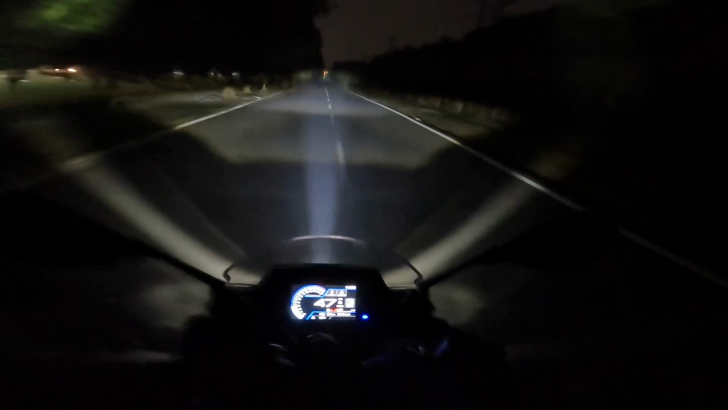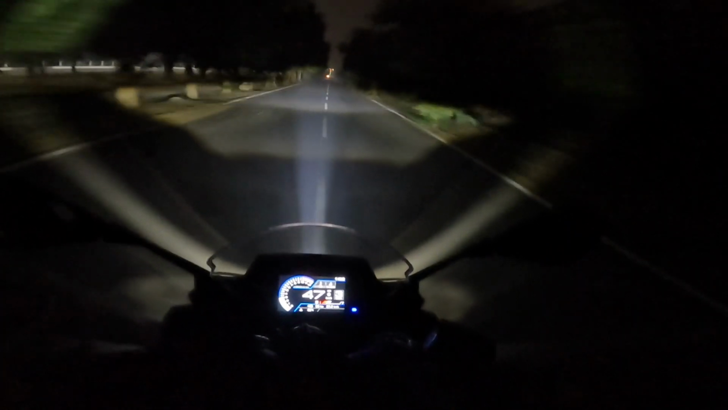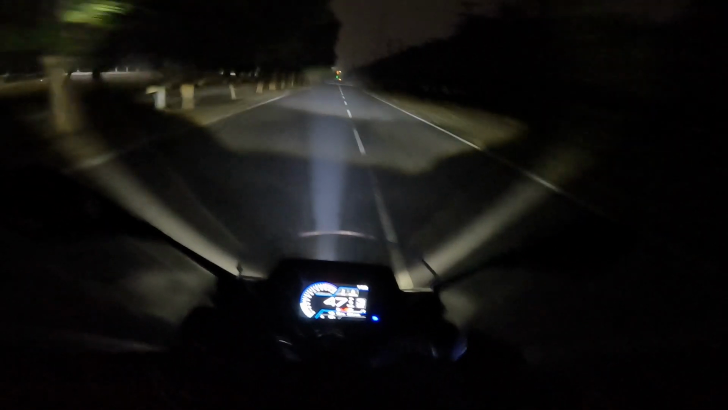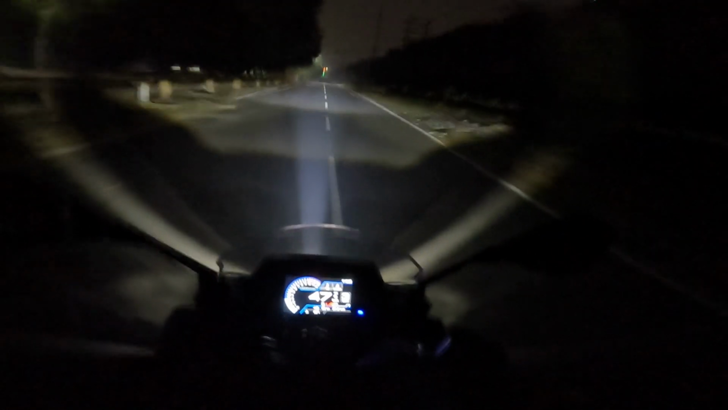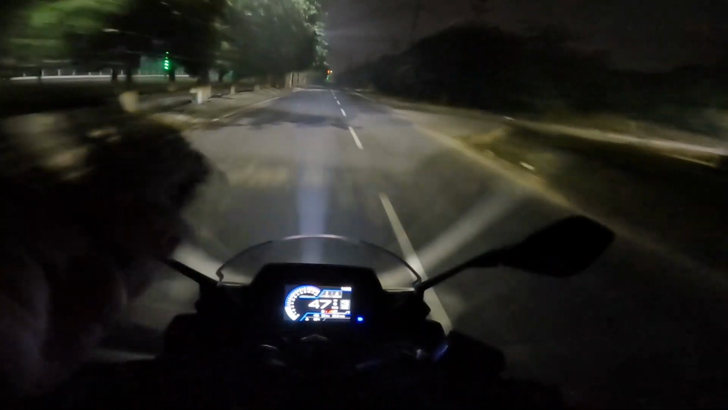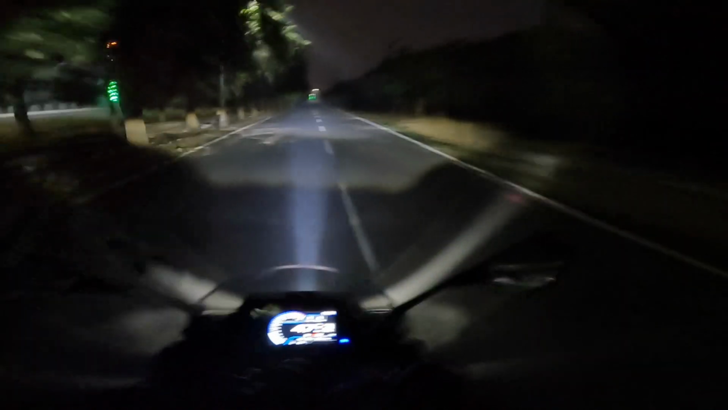So for example, if you are in England, if you ride on the left hand side like we do, then you might want to angle it towards the left slightly, so that, if you are a considerate person, you don't want to blind the oncoming traffic.